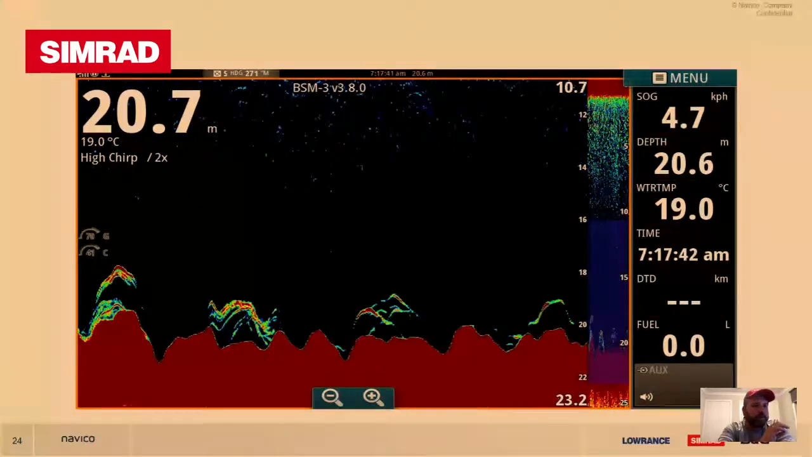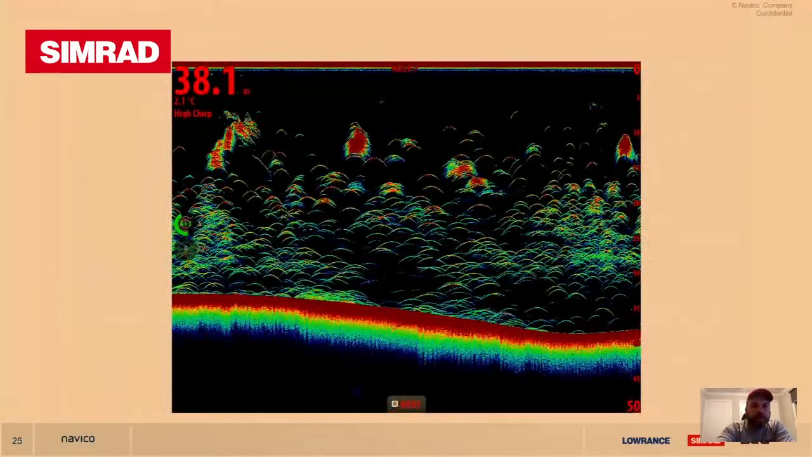of those fish that are close together in the image there will blend into one red blob, as opposed to having the several squiggly lines. If you go on to the next one, this is an early chirp from a HDS, I'm going to say it's a HDS Gen 3.